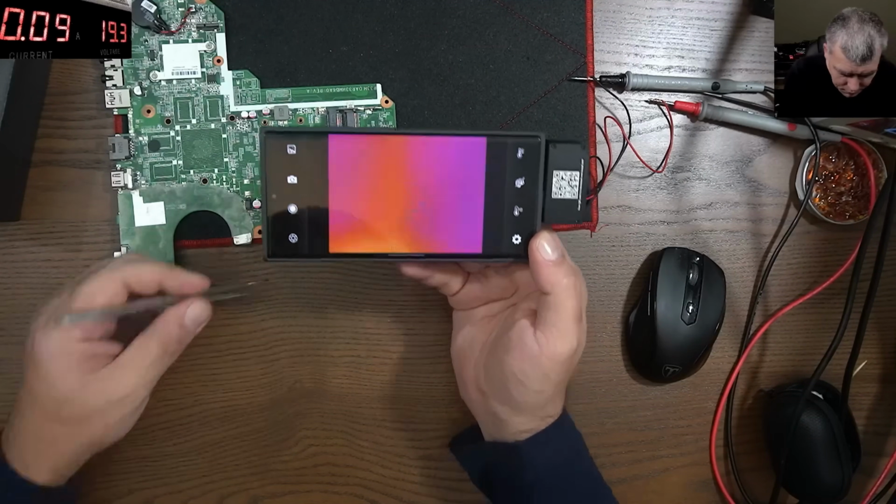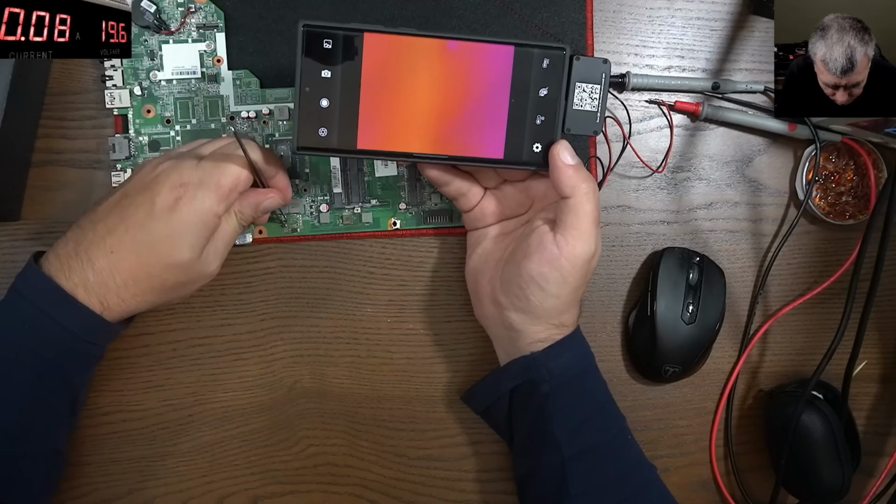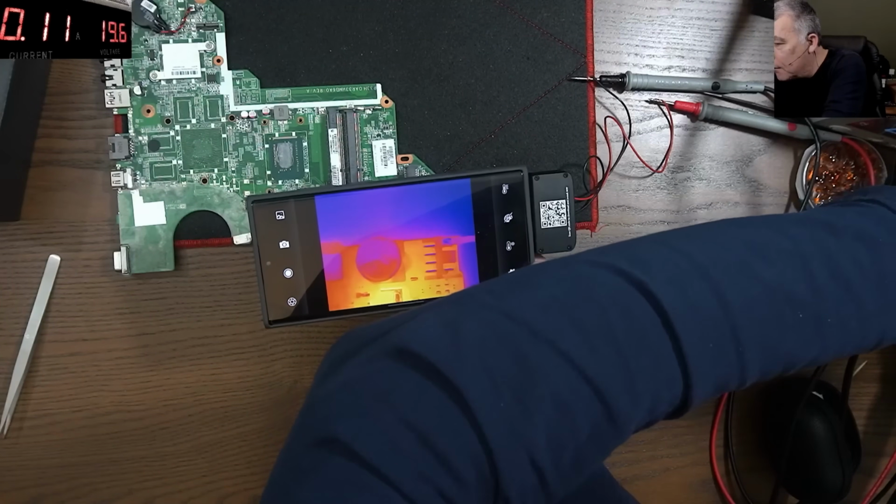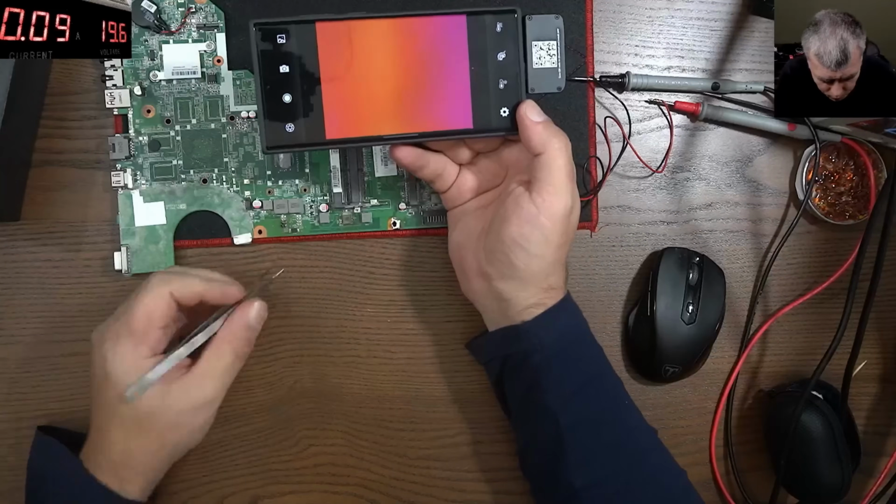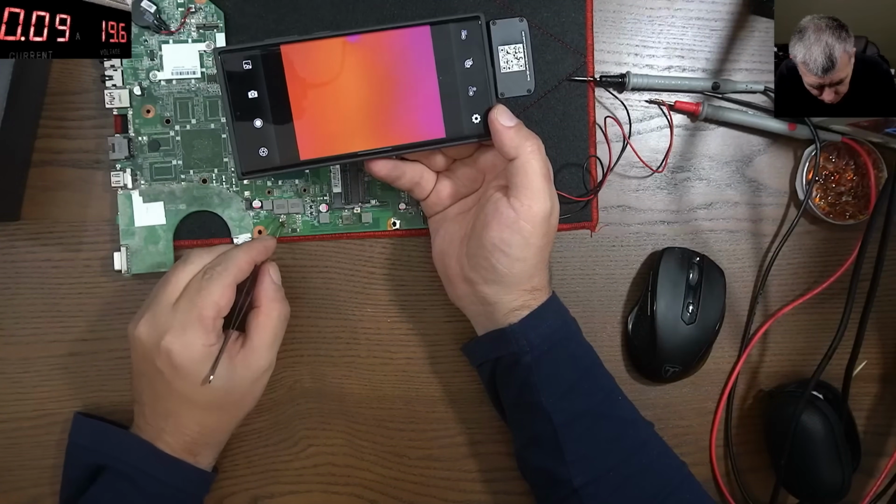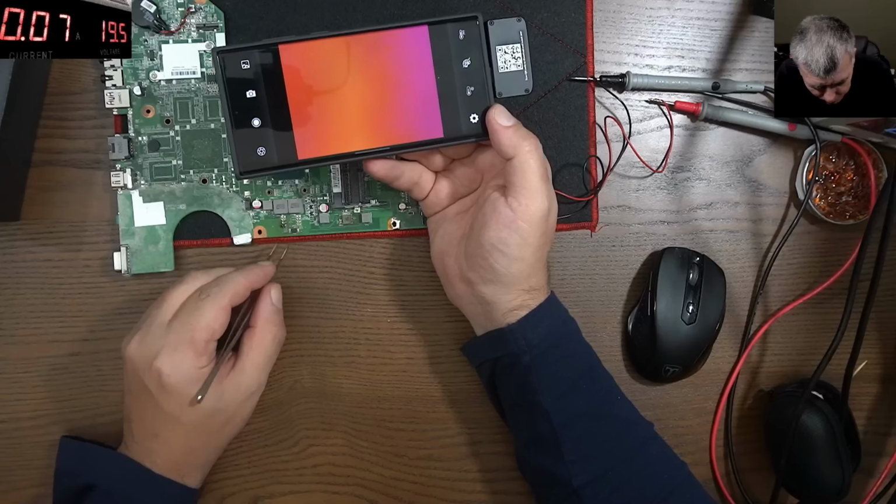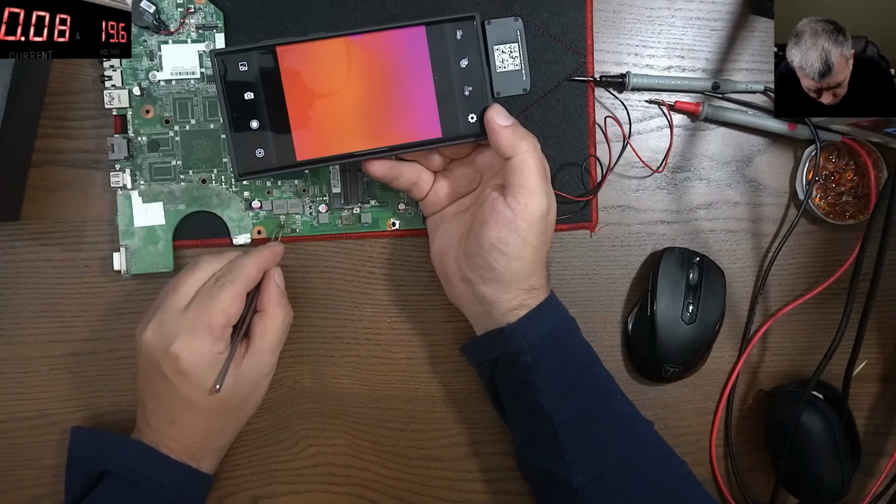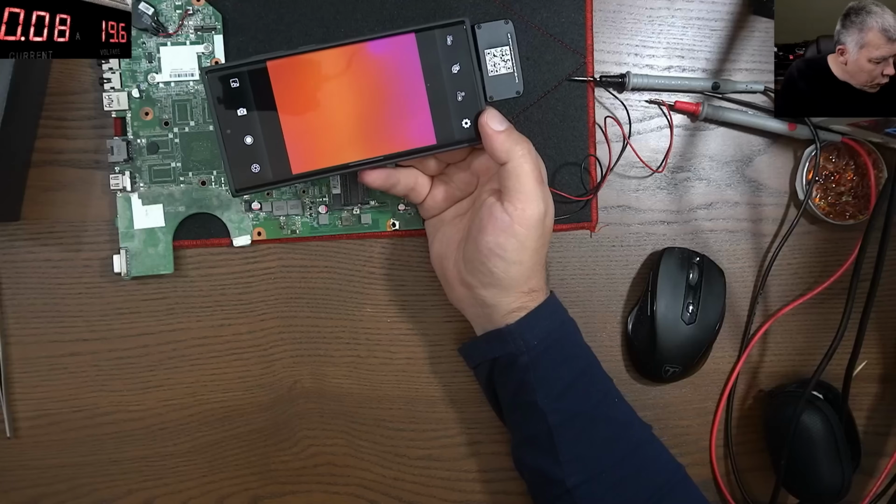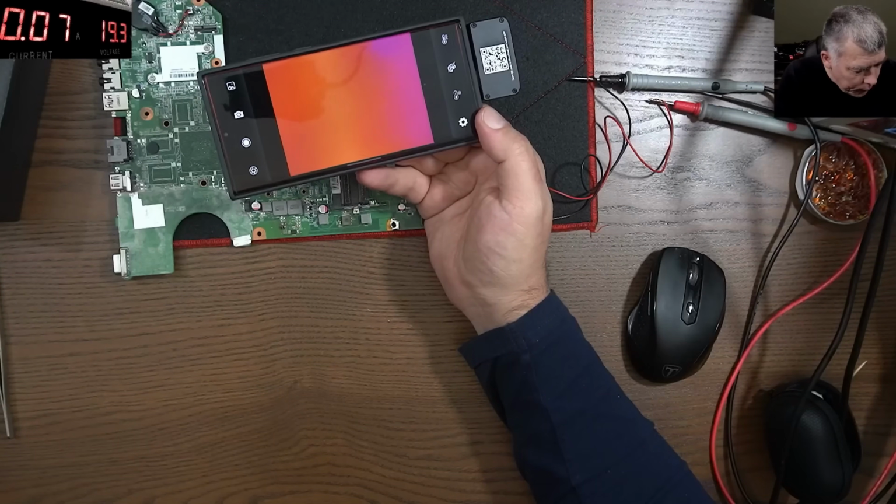Okay, now let's remove the short circuit. And let me show you what you can see and you cannot feel with the fingers. Okay, let me remove the short. Like how I said, this is a faulty board. Maybe I should increase the current. I'm like 5 amps there. It's a shorted capacitor. Oh, not this. Okay, maybe it's another one. This board is for spares anyway. It's faulty.